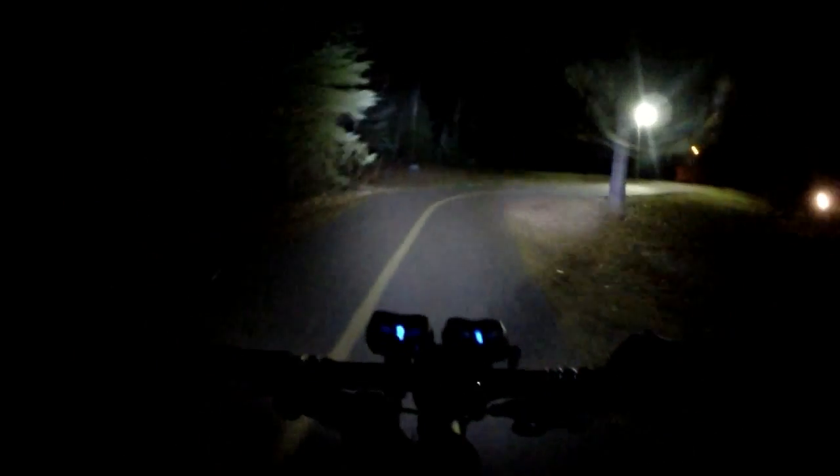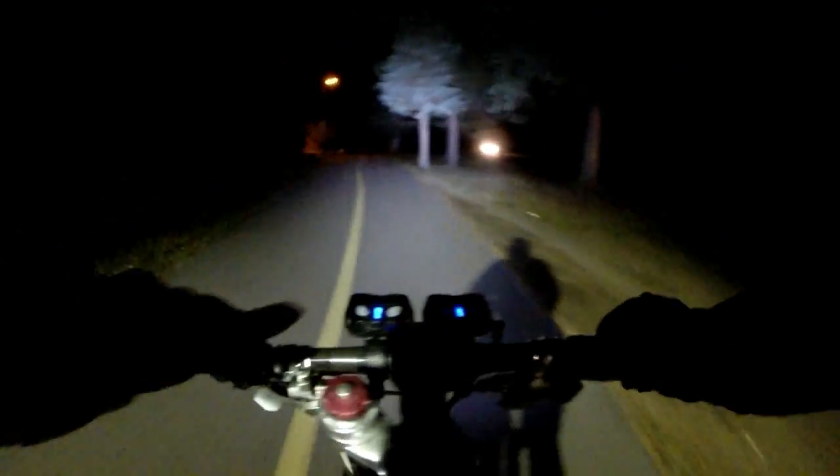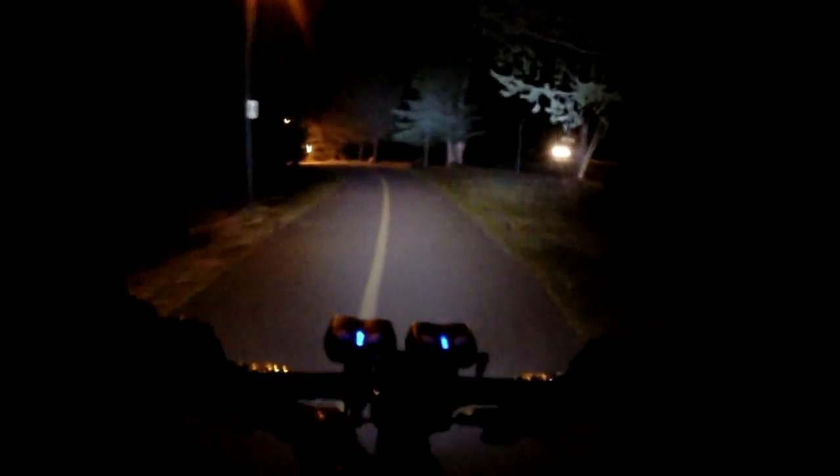I got everything that's legally required. Front lights, rear lights. Mind you, these front lights are so bright they're probably illegal. I have all kinds of reflective stickers on this bike. Even the tires have a reflective strip around them. The only thing I'm missing is a bell. Bring, bring. So I'm breaking city bylaw by not having a bell.